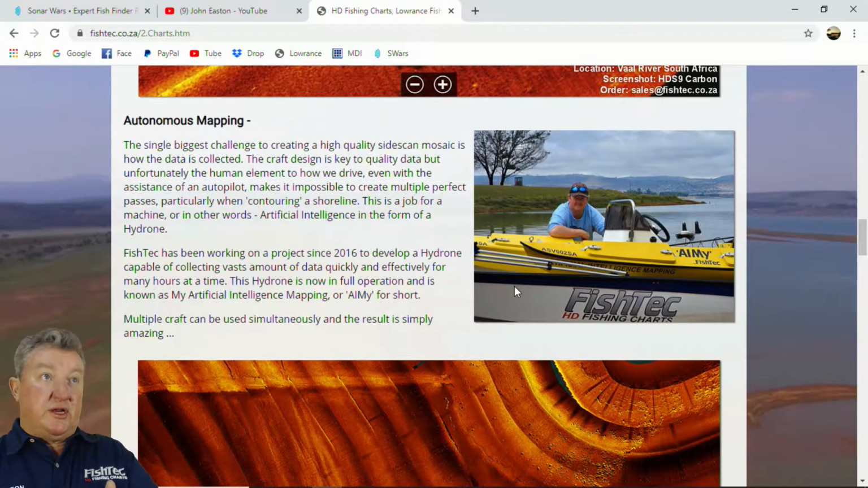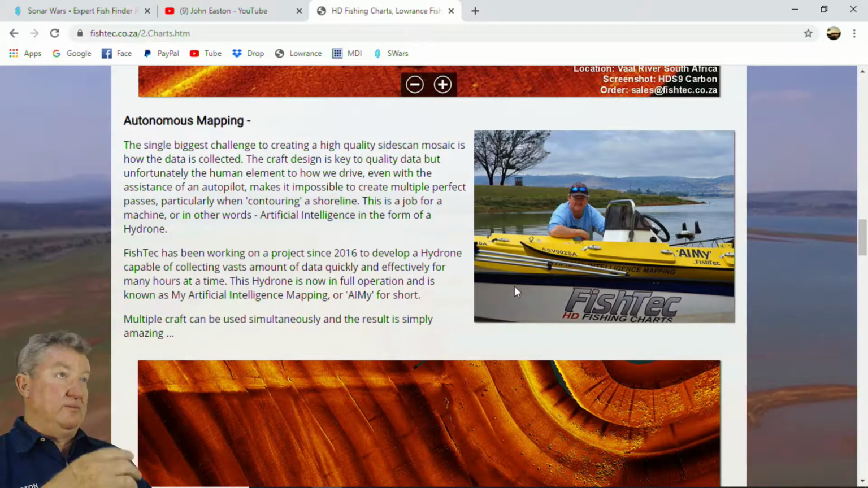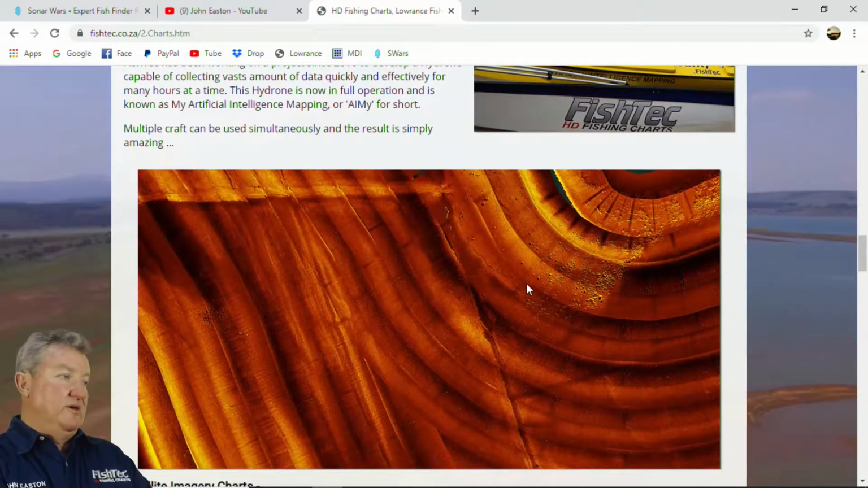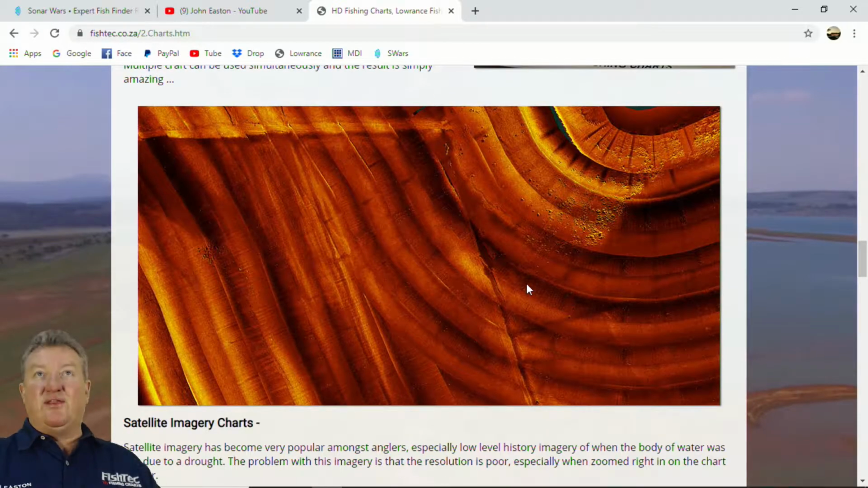The Midmar chart that I'm going to talk about now, it's already half past, is autonomous mapping. It was done completely autonomously. I've spoken about that a lot. There's an example there. Now this spot here, let's get into the scene that we are here.